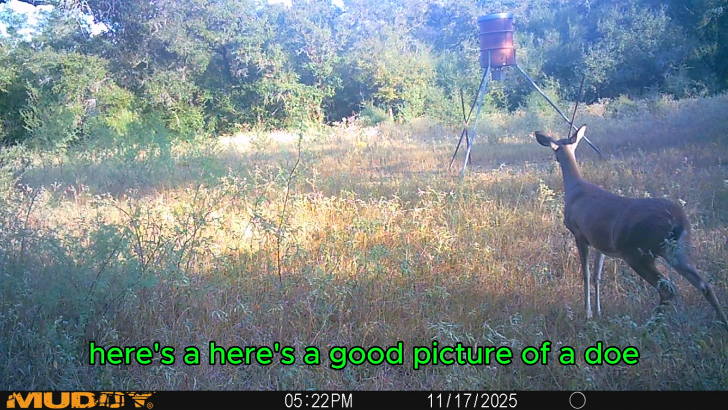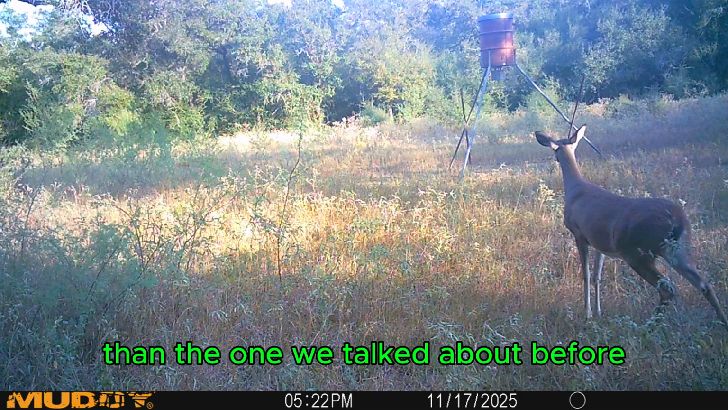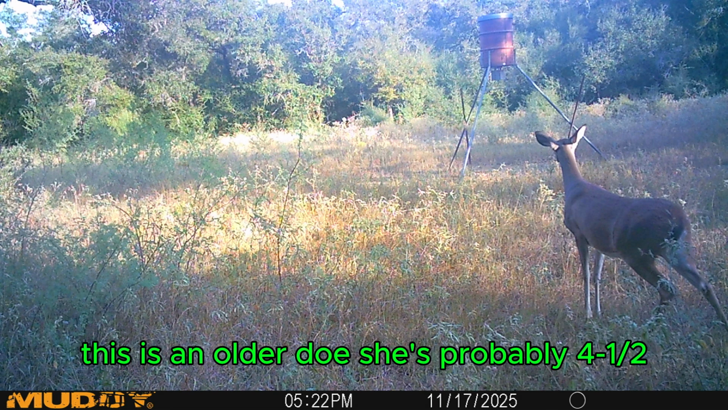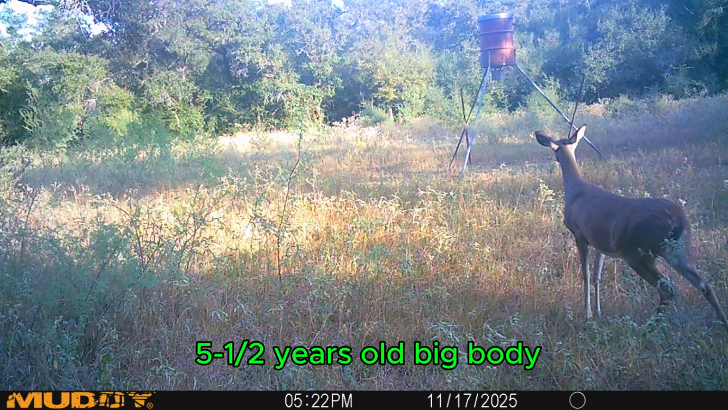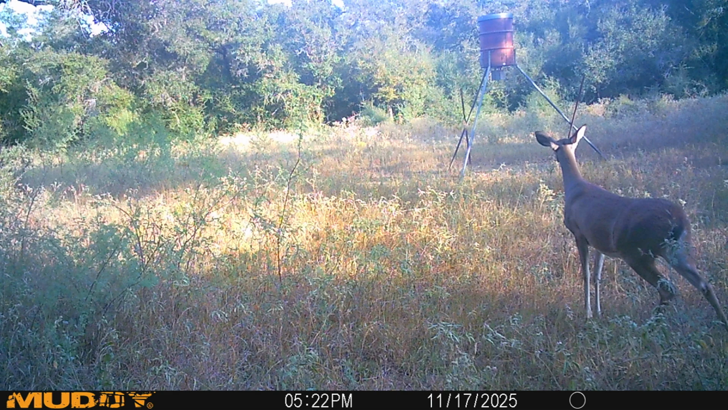Here's a good picture of a doe. This is a different doe than the one we talked about before. This is an older doe. She's probably 4.5, 5.5 years old. Big body, big hips, sway back, big front shoulders, a little bit bigger neck.